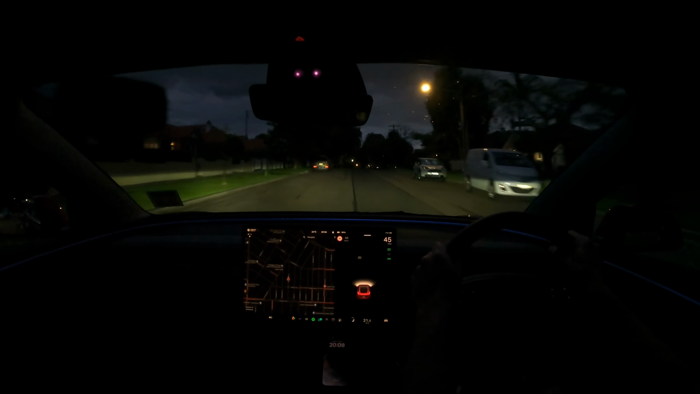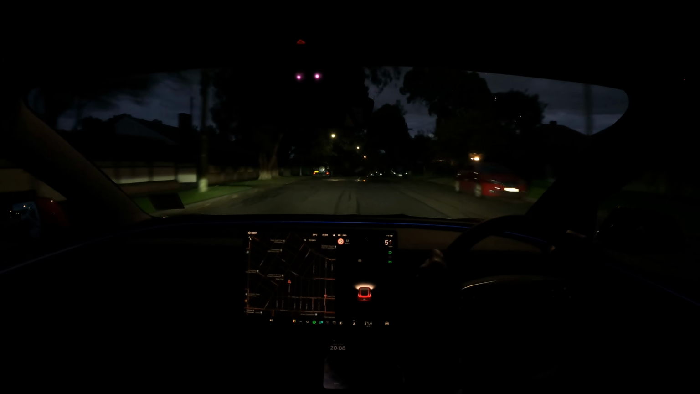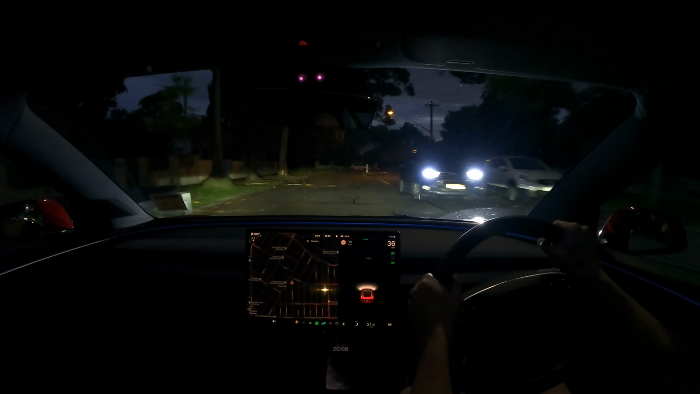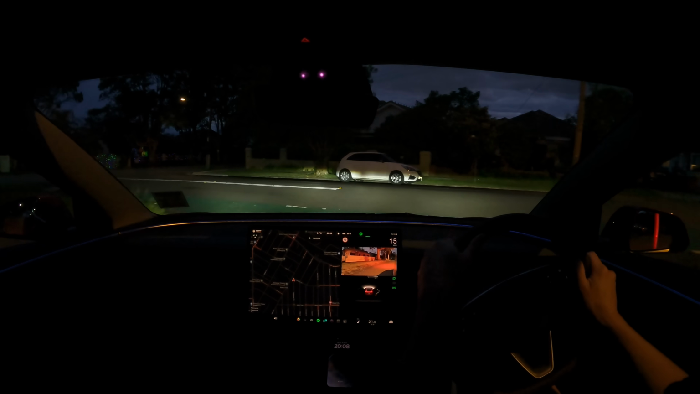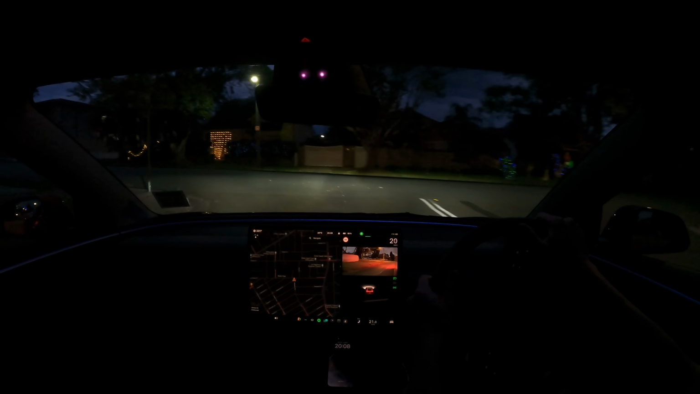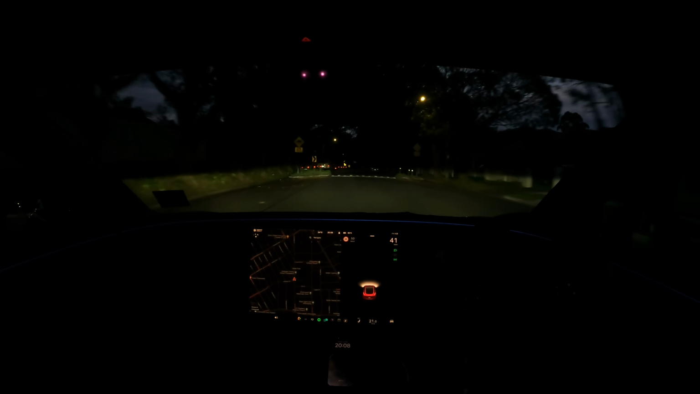All right, let's go all the way to the end here. Splashing through a puddle. And sadly, this is the last day I've got this car, and returning it tomorrow. So a bit sad to see it go. It's been fun. It's been good. Mostly quite enjoyable. I do try to point out some of the challenges as a reviewer, but overall, I've got to say it's quite a fun car.